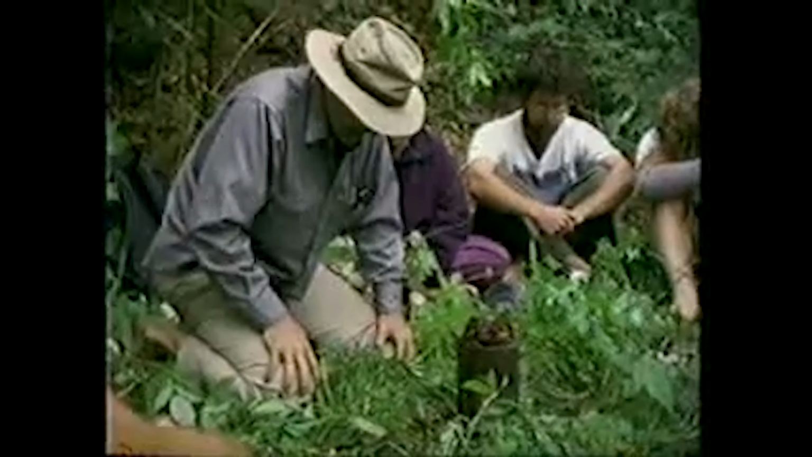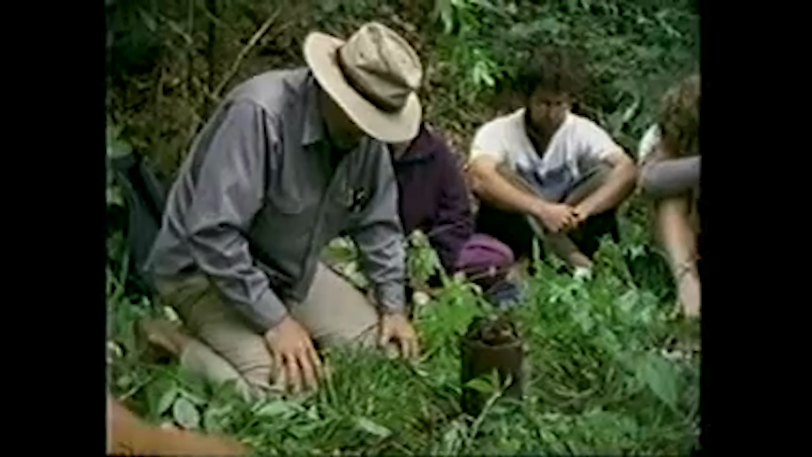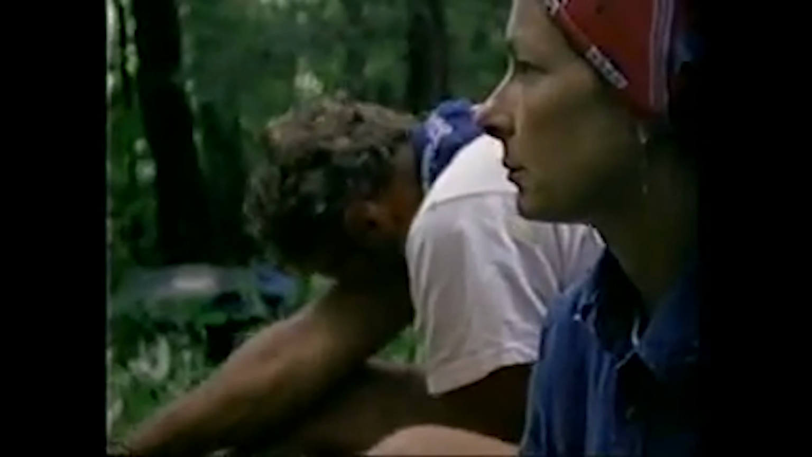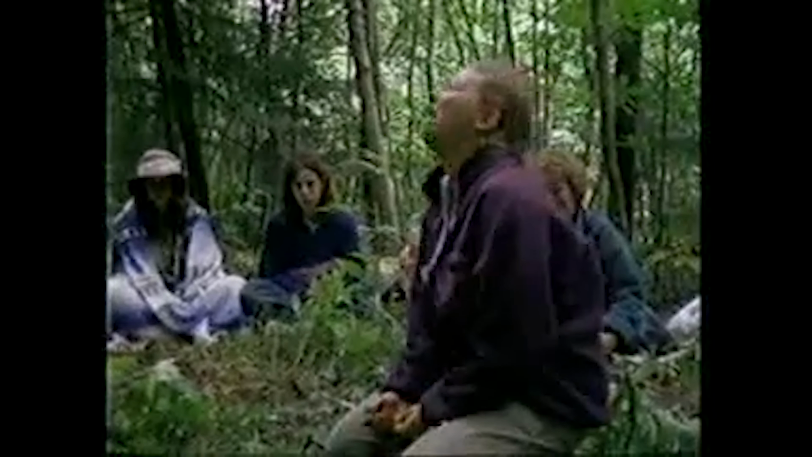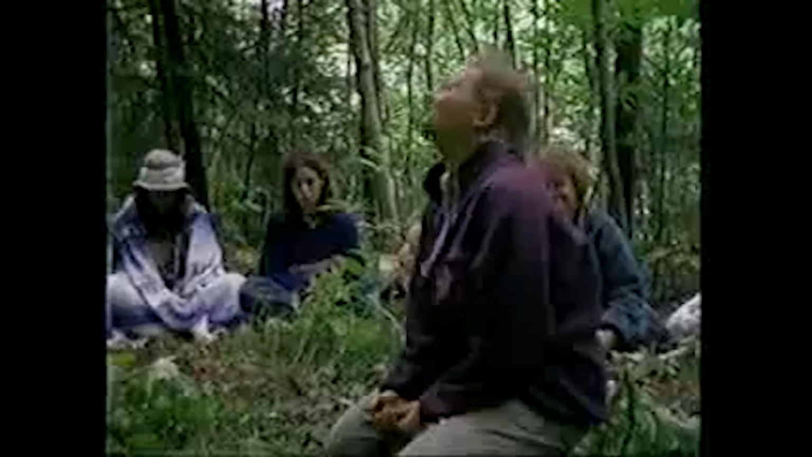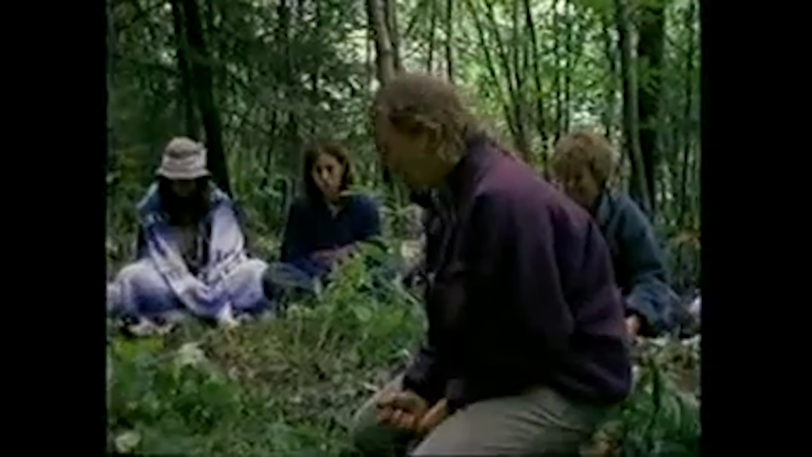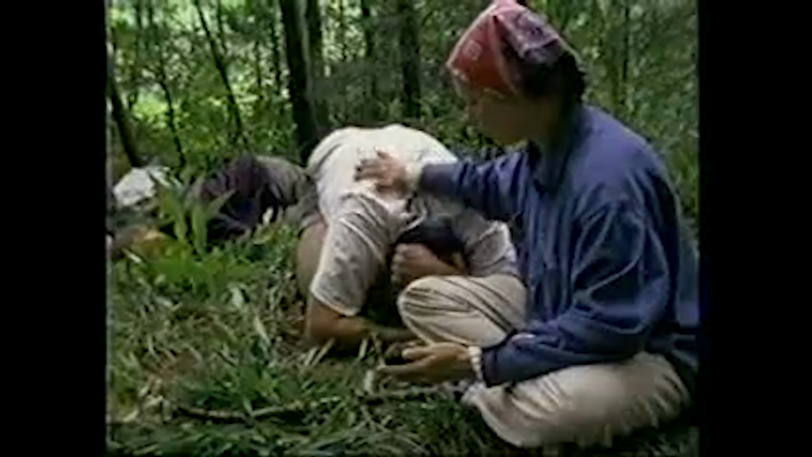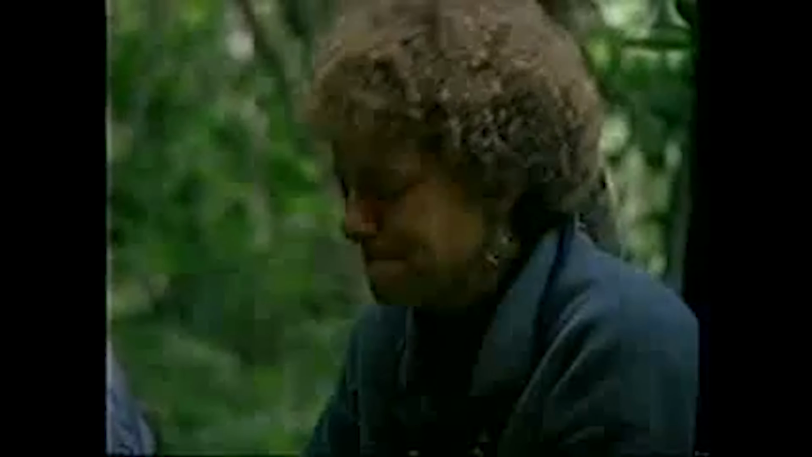Deep in the woods of North Carolina, an extremist eco group called Earth First bewails the violation of American nature. I want to mourn the loss of all the old growth trees I've seen, and tell them that we love them and that we don't want them to die. Him just putting his head in.